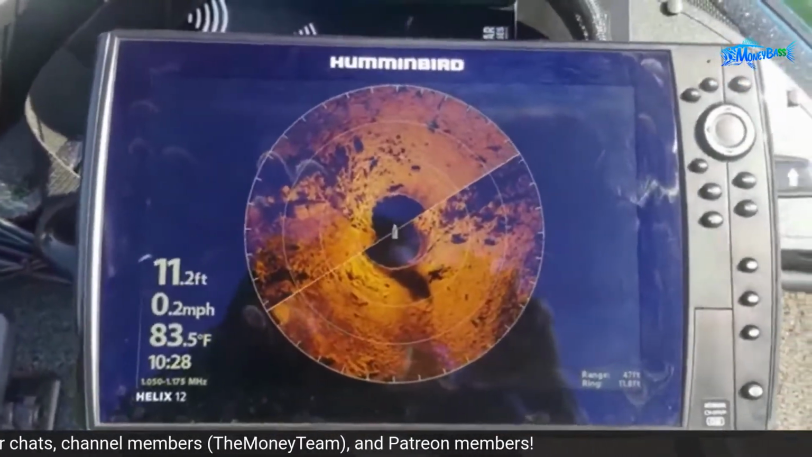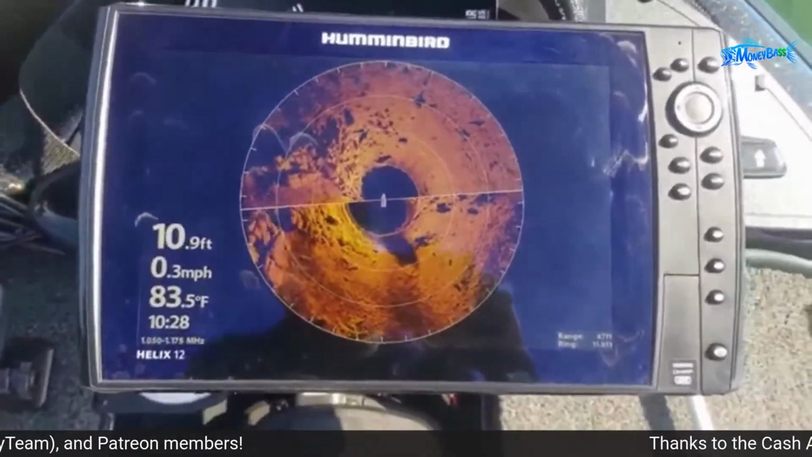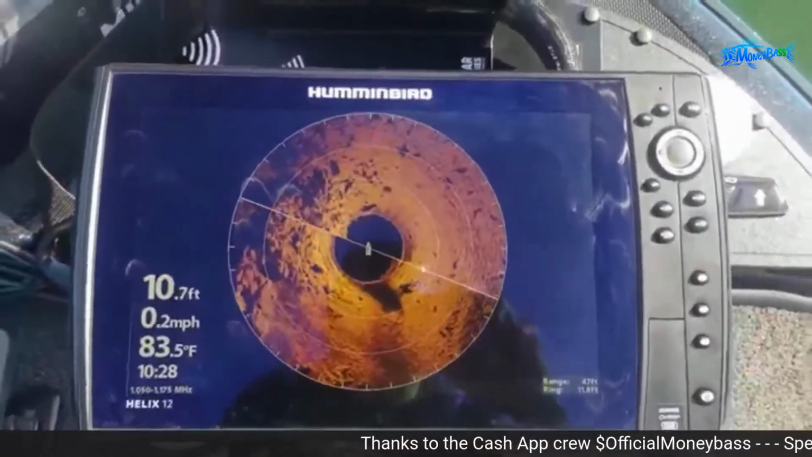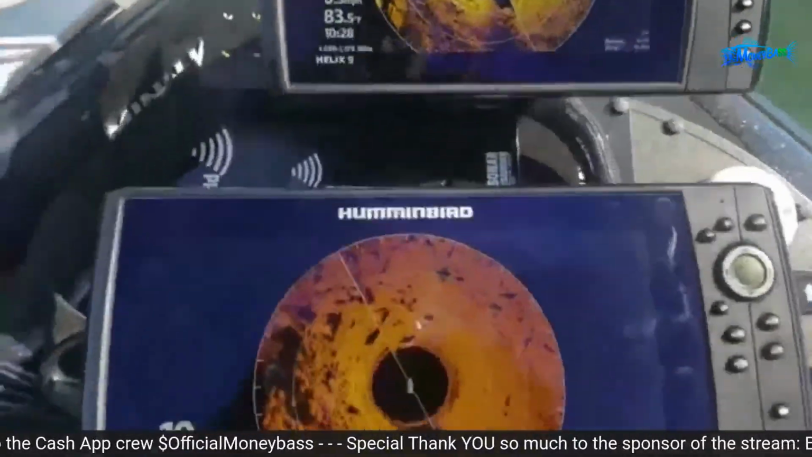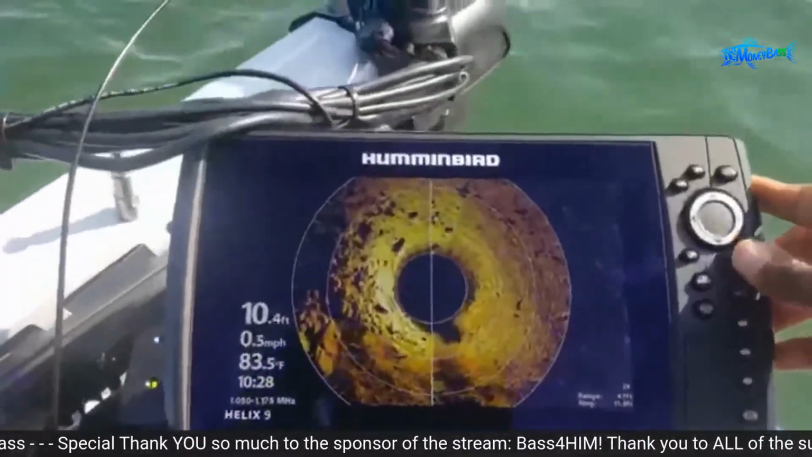All right, so now I'm back. As you can see, the rocks are back to my left. And what you can do now that you know those rocks are there, you can physically see those with your eyes. So you can see the big boulders, you can see the small boulders, everything like that. So all you do is go into your settings on whichever type of unit that you have.